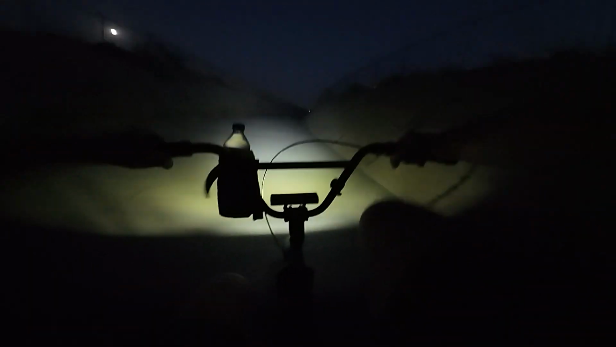Little wall ride, kind of sketch. Trying to conserve my energy.